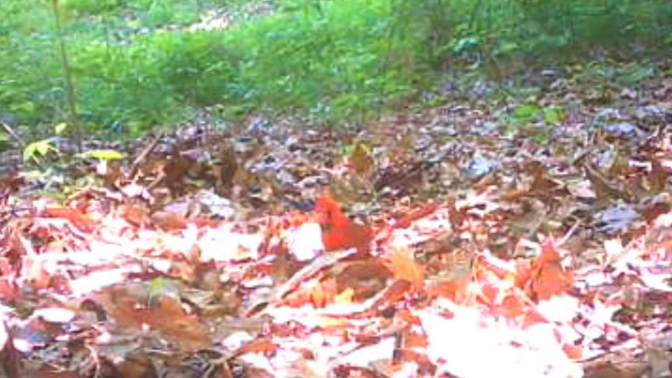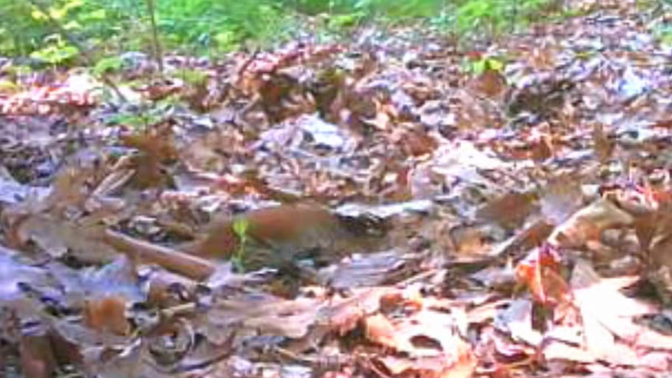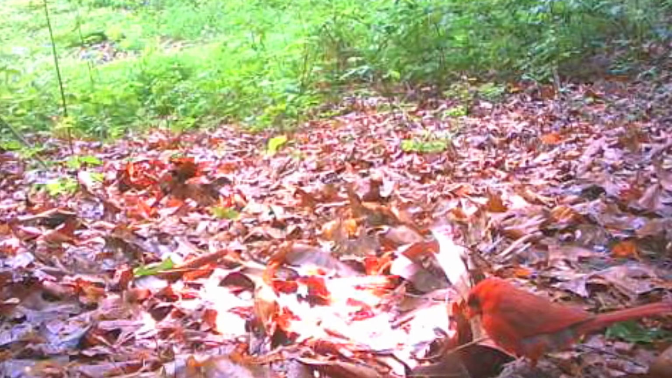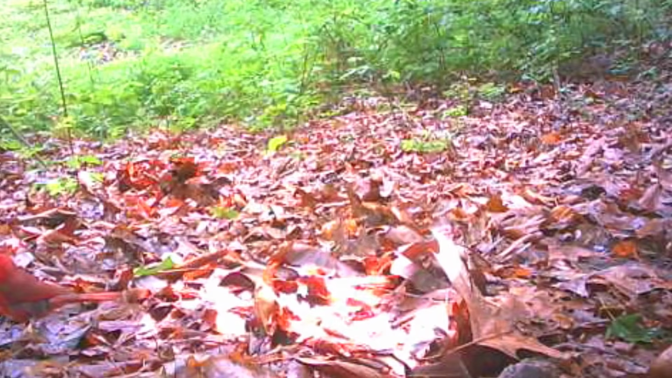Now, that's all I got. The back door didn't produce. But down here at the pond, a little beautiful cardinal in front of the camera. And a little thrasher digging through the leaves looking for worms. Insects. And there's a little cardinal again. They are beautiful, and they are precious songbirds.